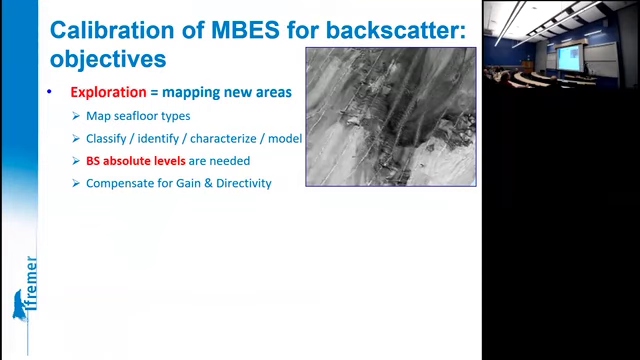Exploration is mapping of new areas, trying to classify, to identify, to characterize, to model the response. For this, you need absolute values of the backscatter strength. It means that you have to compensate for everything in the sounder, its directivity, the gains, the source level, everything.